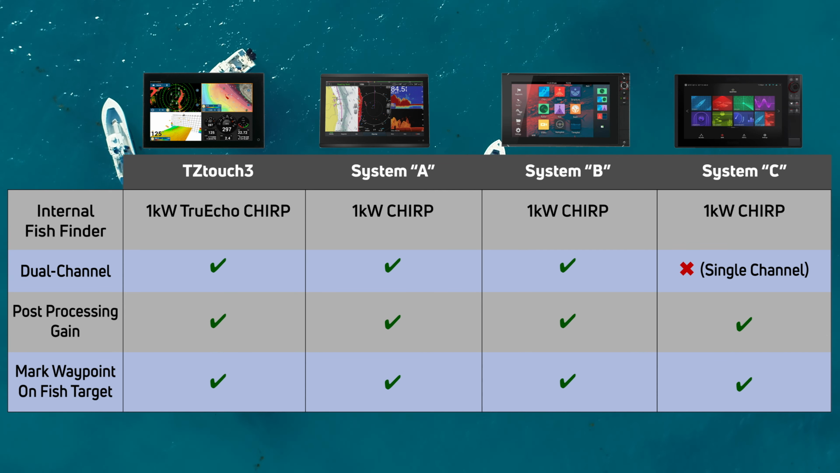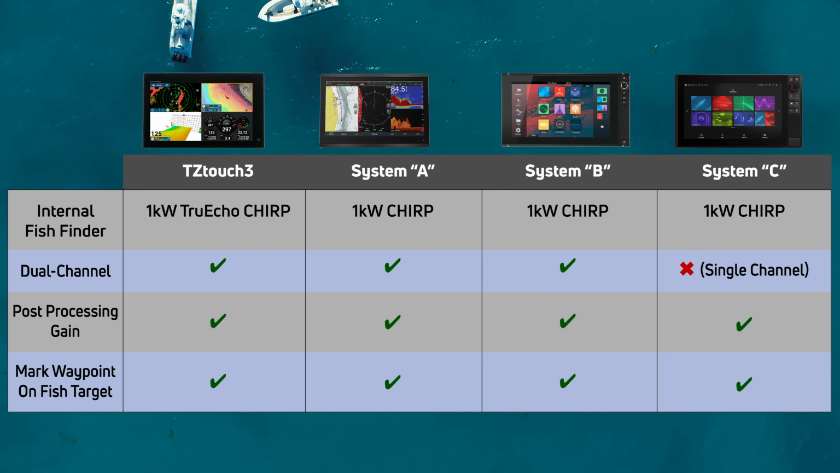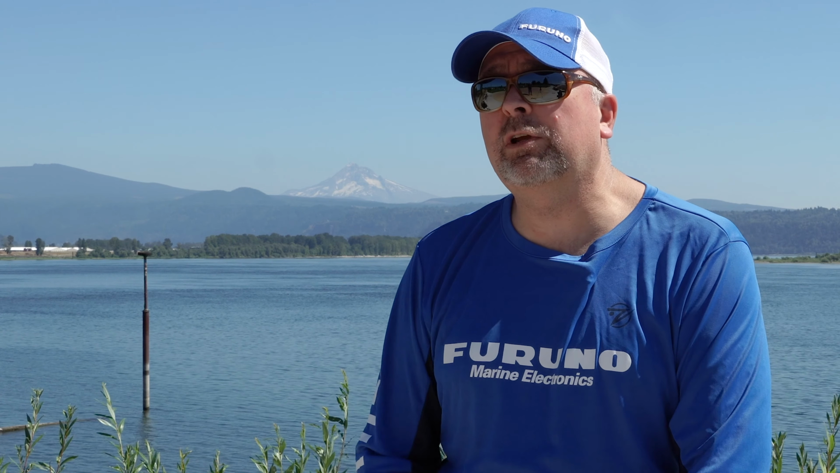That was a great set of tests to see how each of the individual CHIRP fish finders performed in various depths of water. Each of the systems were able to see the wrecks while still being able to see bait and predator fish. Plus, we took a look at how to do a few tasks like manually adjusting your sea clutter and your gain, how to mark a fish target as a waypoint, and how to change the picture advance on the TZtouch3 with an easy edge swipe up and a tap on the screen, which is ideal for when you're deep dropping or fishing for swordfish.